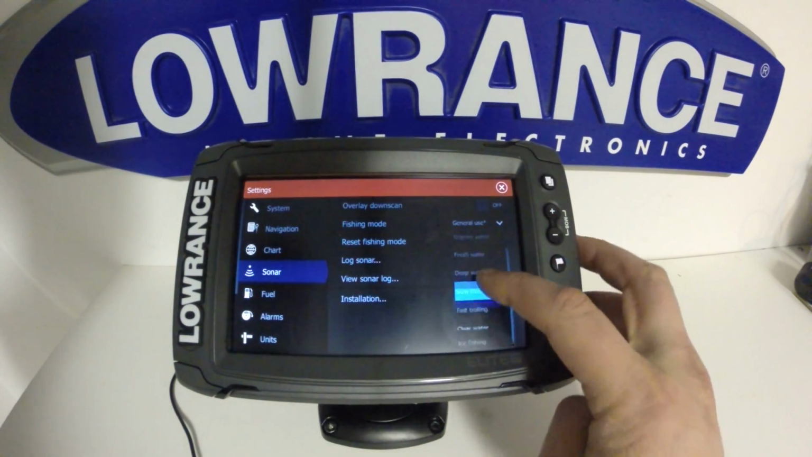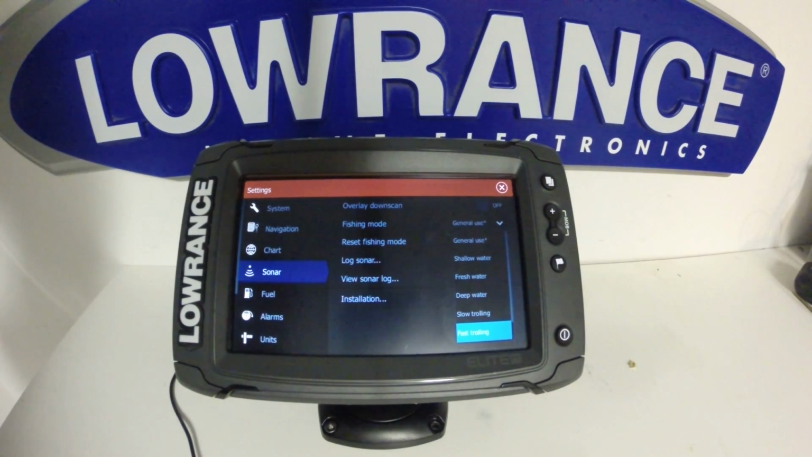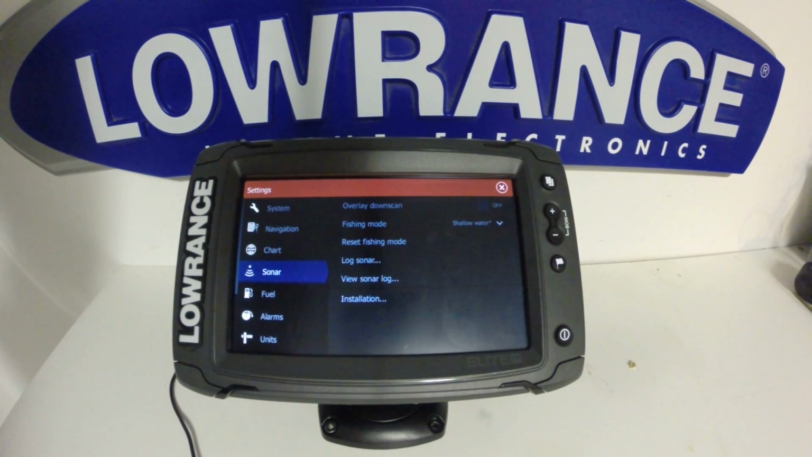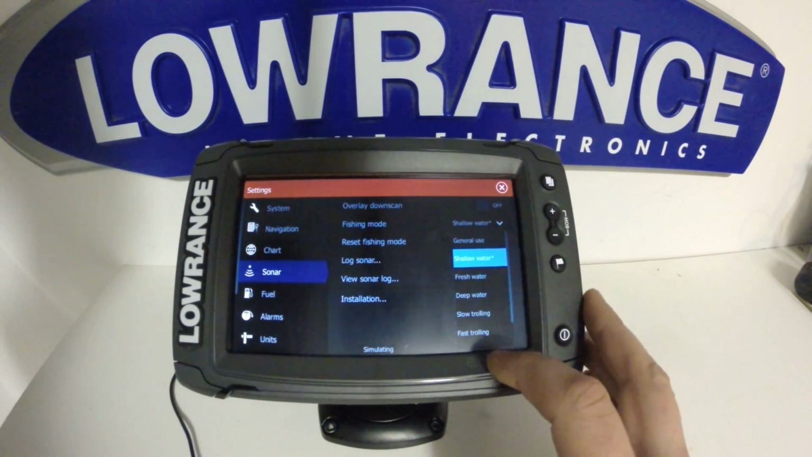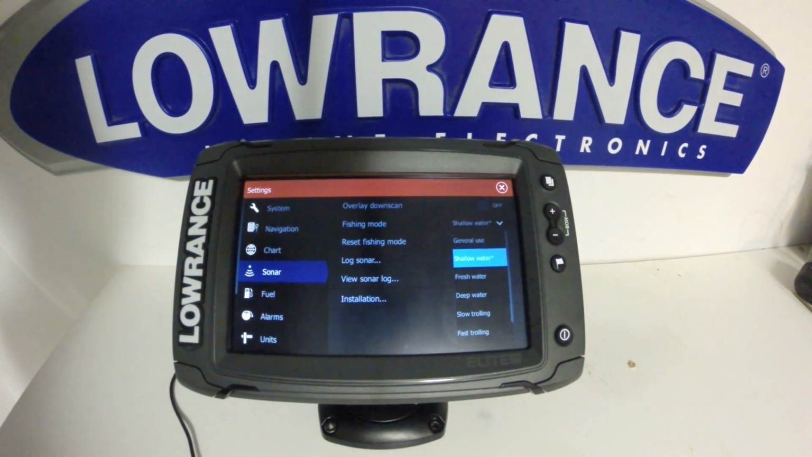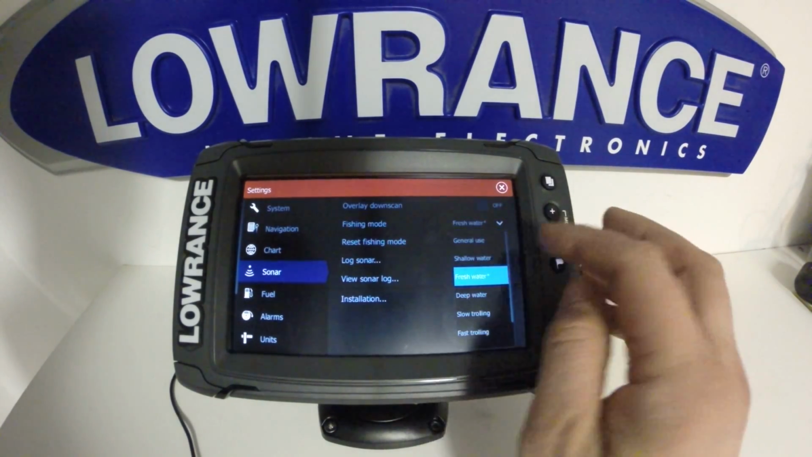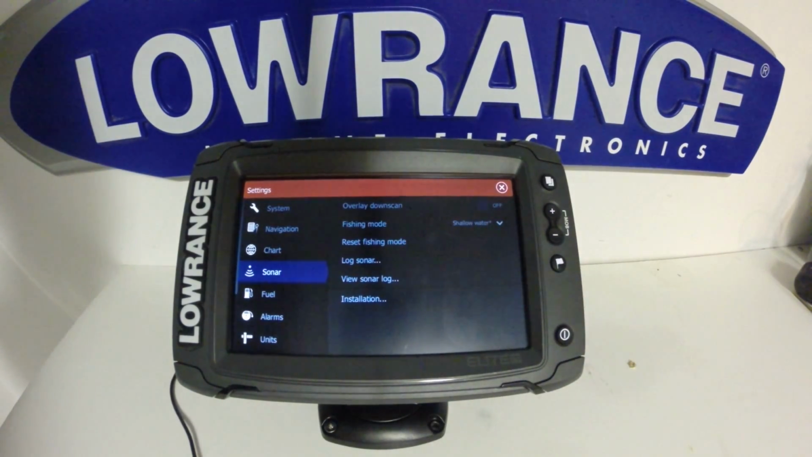You can select all these different fishing modes. Now, every setting we make here on out will be saved under this fishing mode. Personally, for the bass fishing I do, I'm going to select shallow water. This is better for anything less than about 60 feet of water. If you're going deeper than that, definitely take a look at one of the other ones. Around 100 feet or less, freshwater is going to be your best setting. So for the sake of this, I'll set it to shallow water mode.